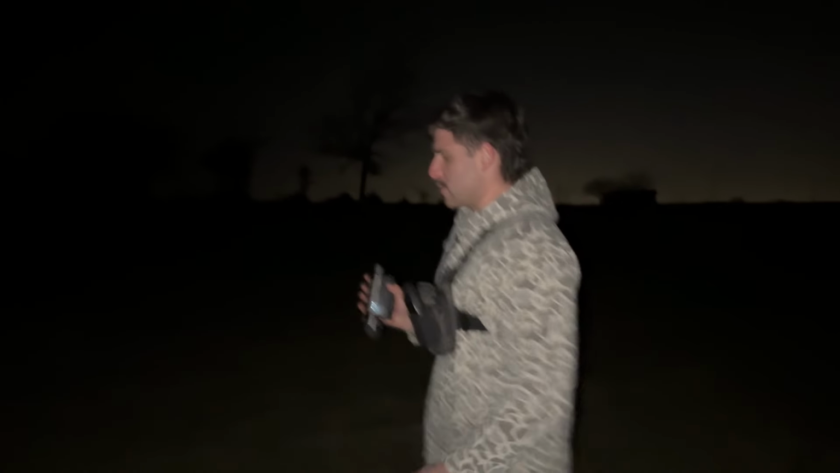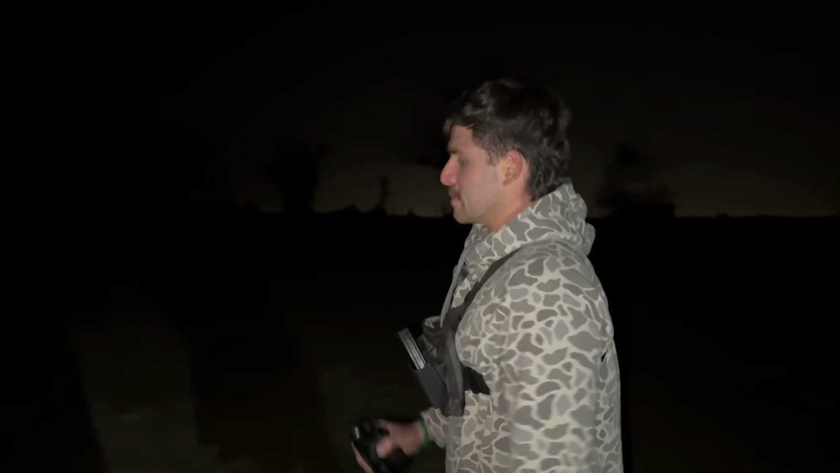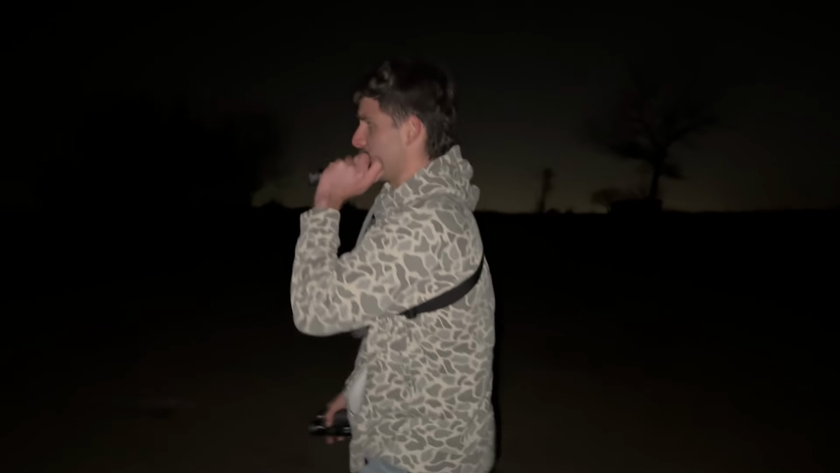All right, guys. Well, we've been bouncing around all night. We've been seeing coyotes all night, but we finally came to this property. Cattle farmer. We had 2 coyotes come in. I look over to the right, and there's a coyote just laying there on the ground. So all 3 of us dumped him.